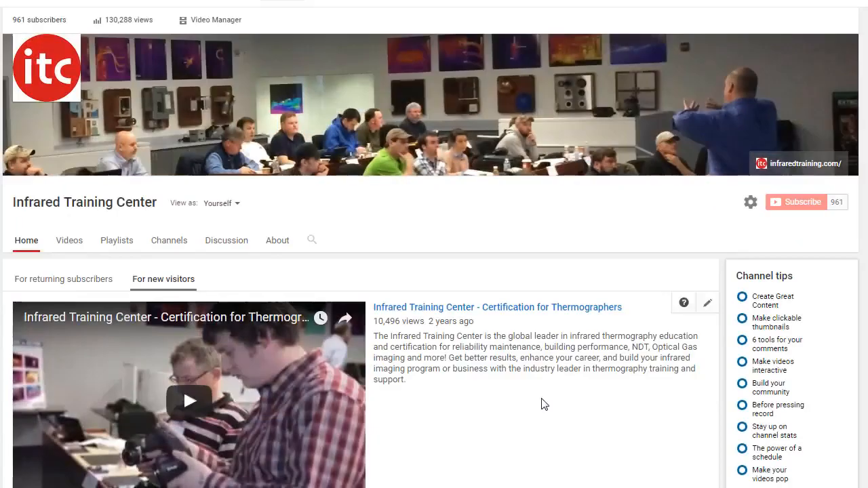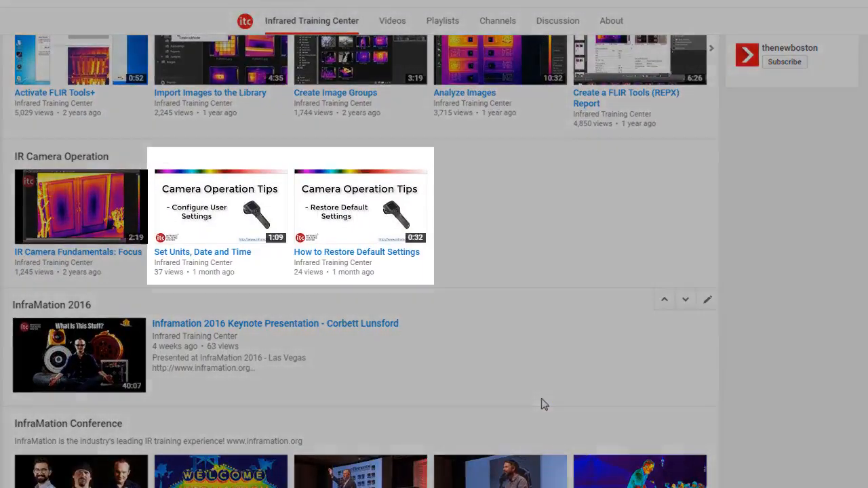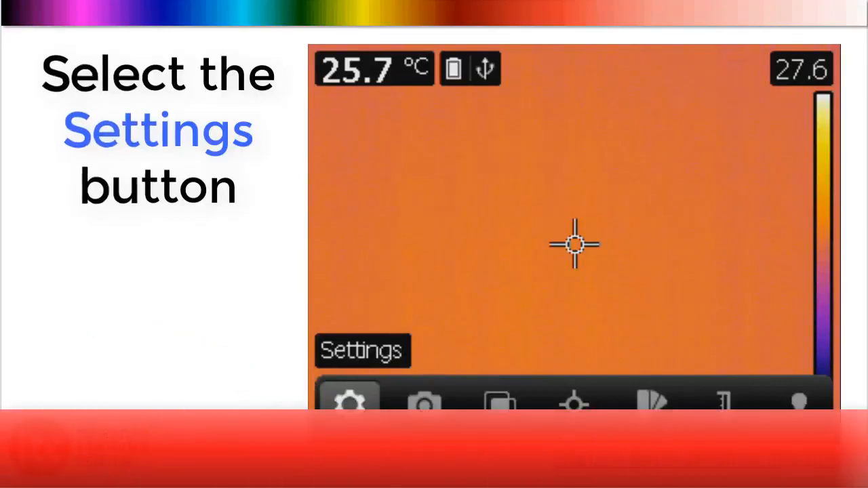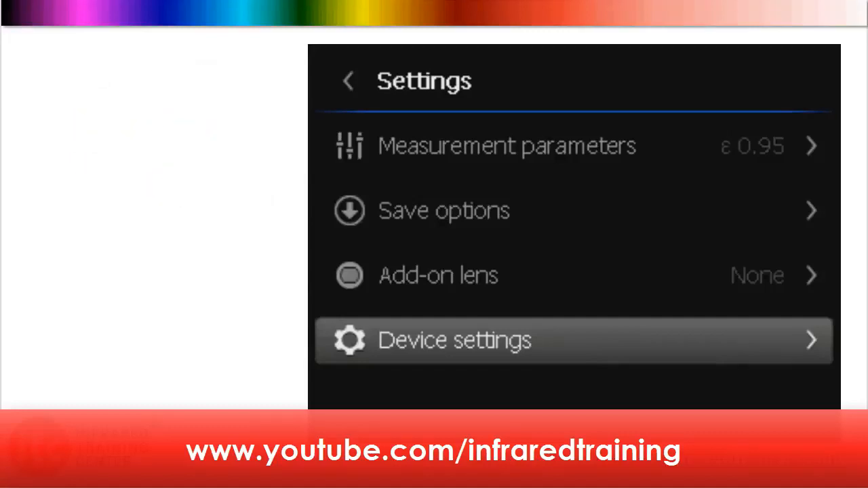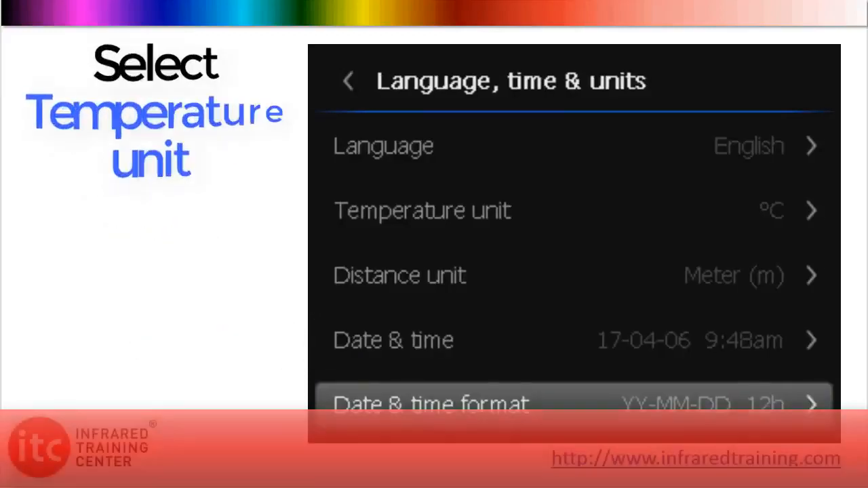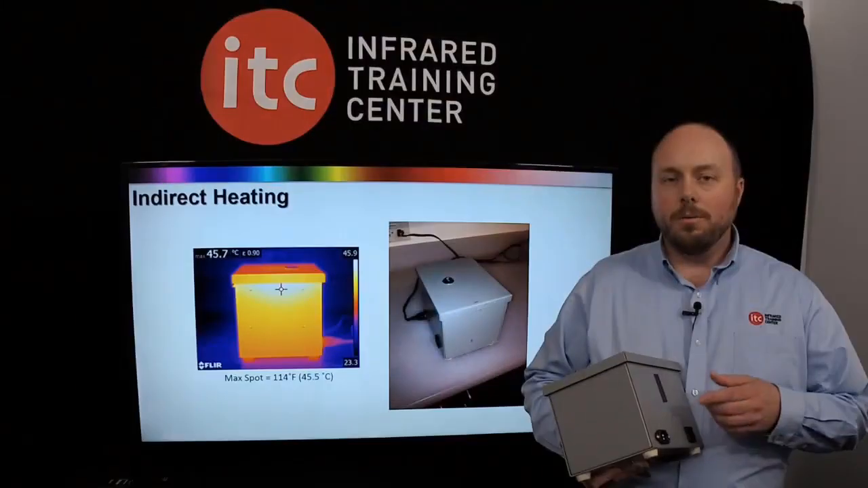We have two new video tips that Jason Gagnon, our technical support manager, recently put together that address some of the more common questions we receive about camera setup and how to restore the default settings in your thermal imager. These narrated segments are now available on our YouTube channel at youtube.com/infraredtraining and cover everything from setting the date and time, the measurement units, regional settings, and more. If you've recently purchased a thermal imager and have questions about setting up your camera, this is a great place to start. So, what's up with this box?